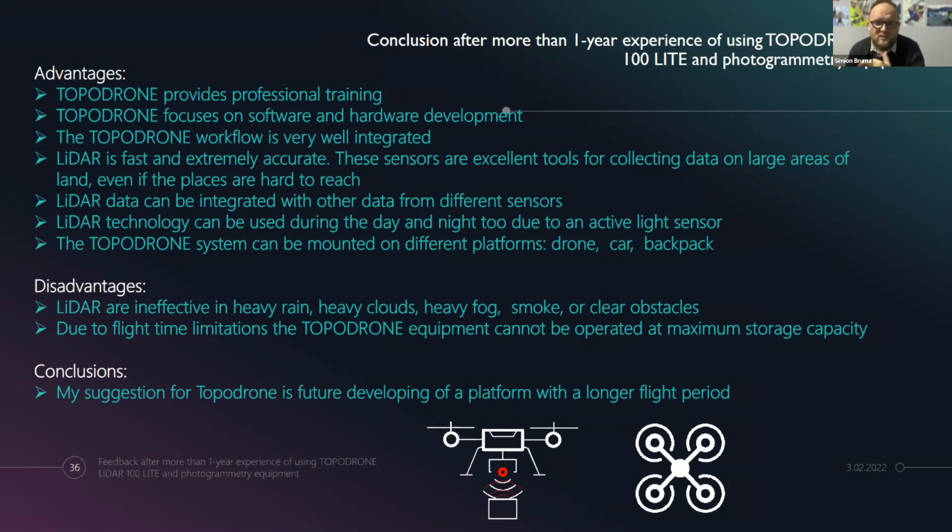And a few disadvantages. It's ineffective in heavy rain, but I fly in snow conditions. In the time of the snowing, of course, I have some noise. I want to work a little bit after in my office, but very good result. Okay, heavy clouds, heavy fog, smoke, or other clear obstacles, it's not possible to have it. Another disadvantage is the flight time limitation because you never use the maximum storage capability of the Topo LiDAR. You have a lot of storage there, but I don't know if someone uses all the storage.